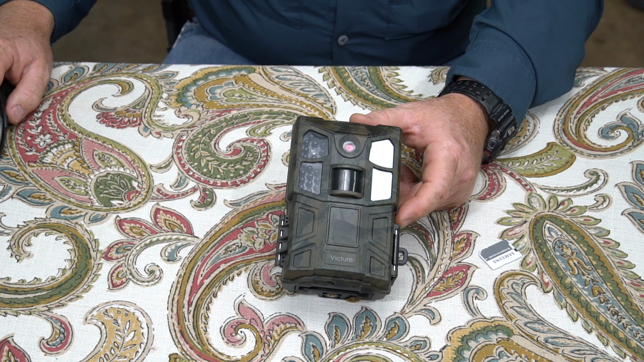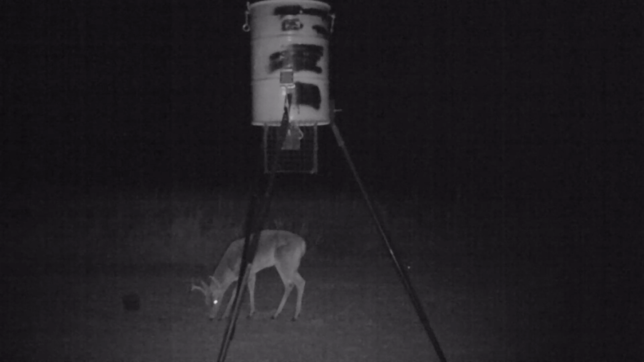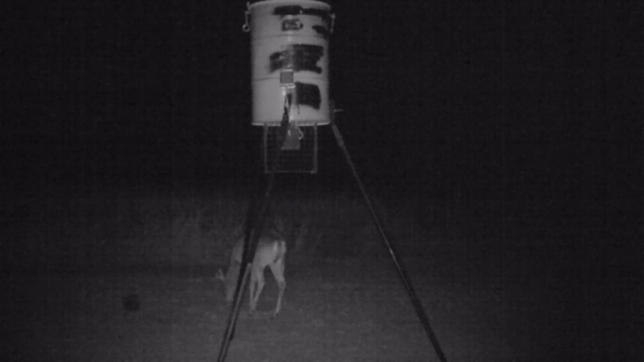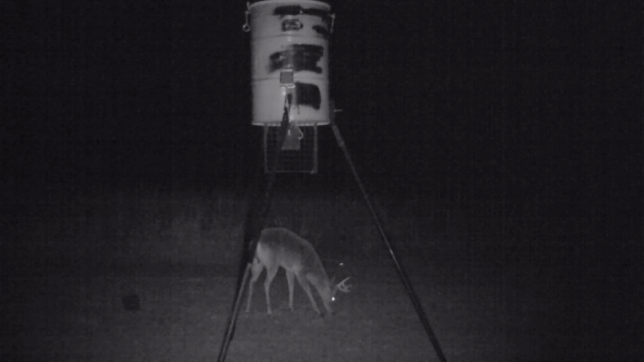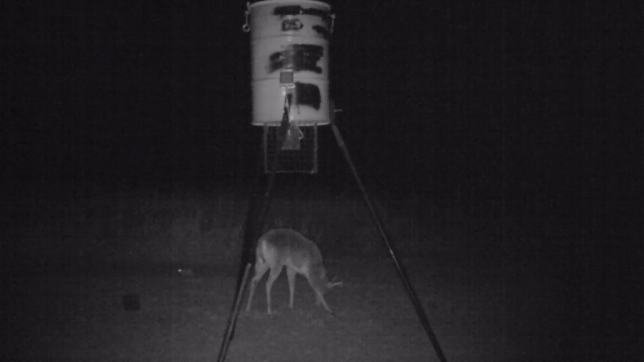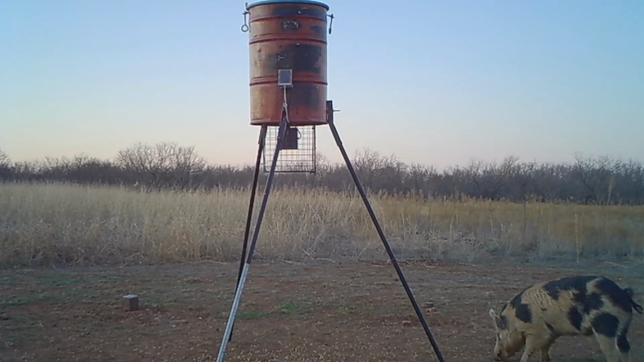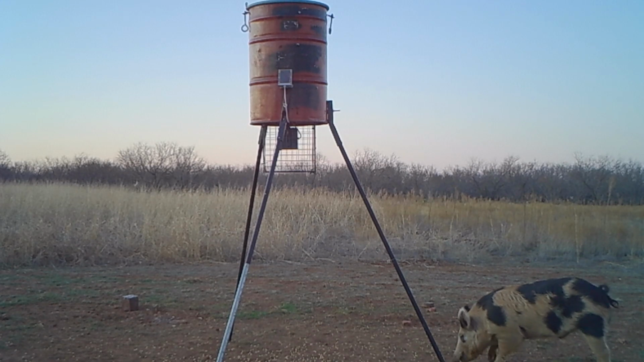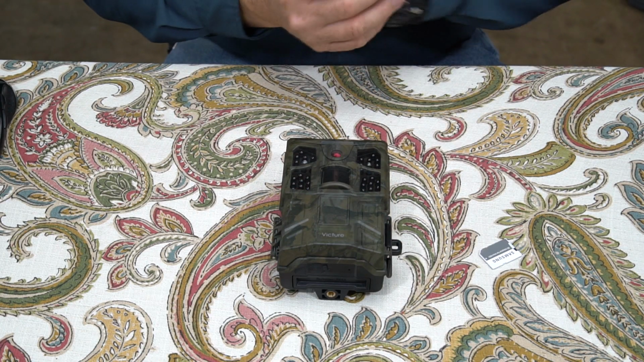All right, so this is the nighttime video, which was not quite as bright as I expected it to be. It's kind of dark, and it doesn't illuminate out there. You see that buck in the middle, but if he was off the edge, you wouldn't be able to see him very well. Okay, and here is a late afternoon one. It seems to do a lot better in the daytime, but it struggles at night. So there are your samples.